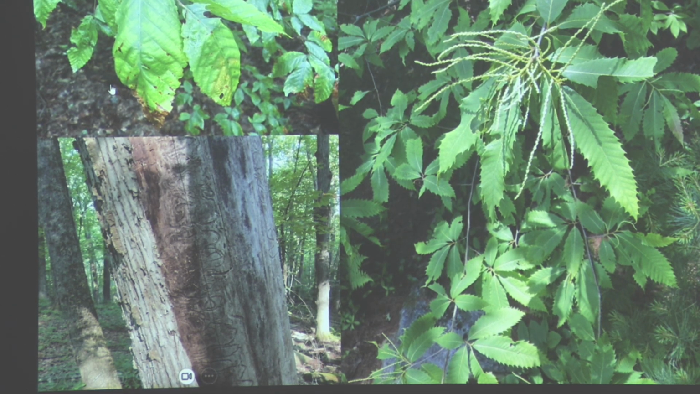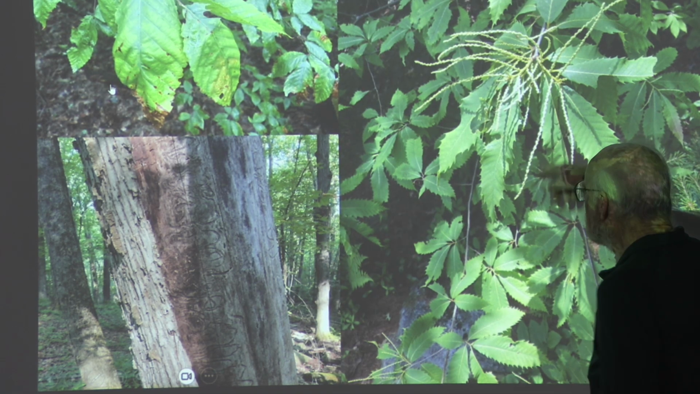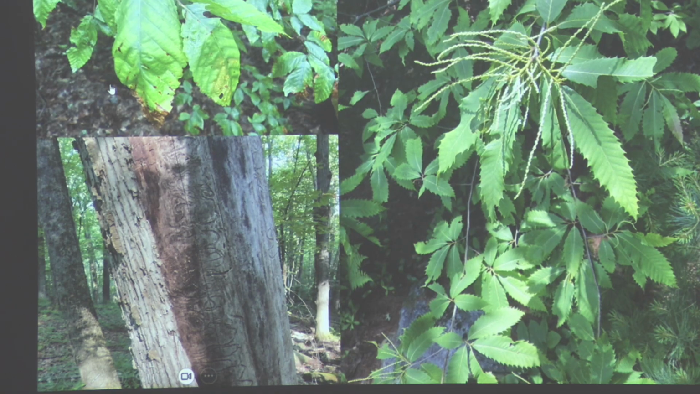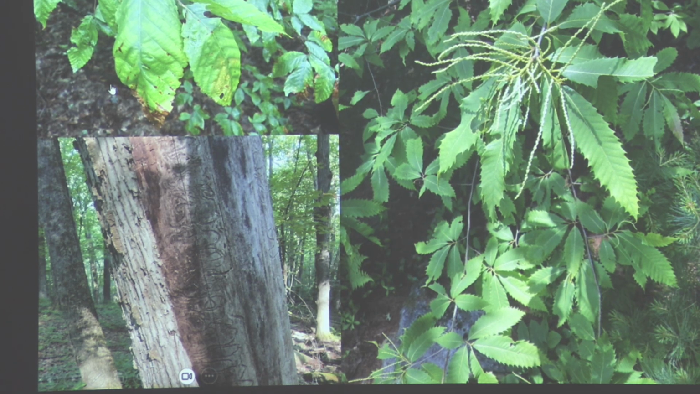So how about that bigger picture on the right? Anybody know what that one is? That's one that's hardly ever seen anymore and functionally extinct. It's called American chestnut. And notice it's in bloom. Hardly ever happens now in the wild. As I say, they're functionally extinct. The blight took them out early in the last century.